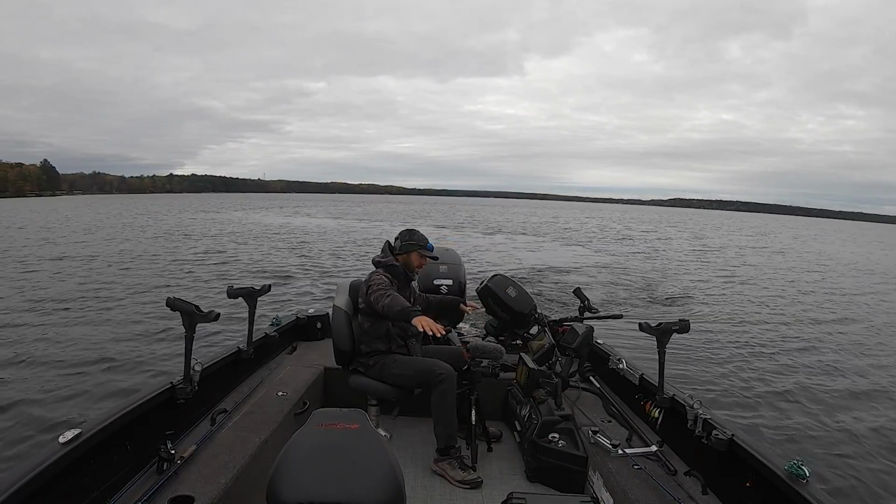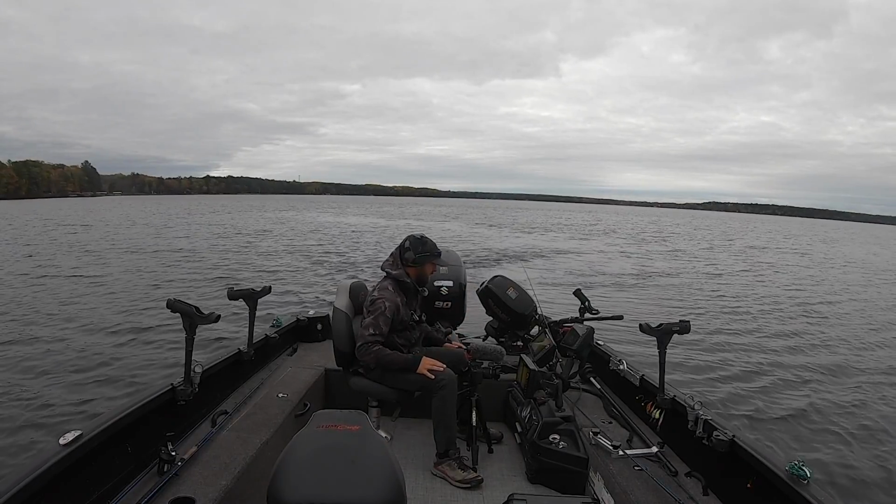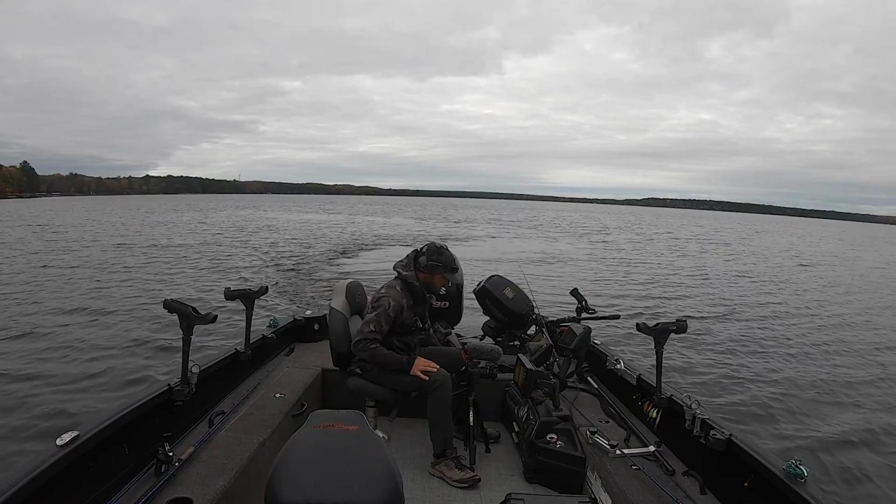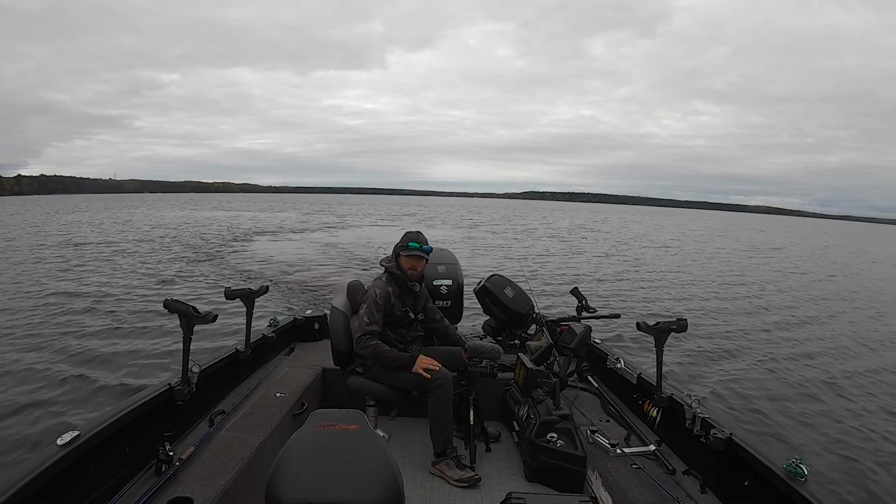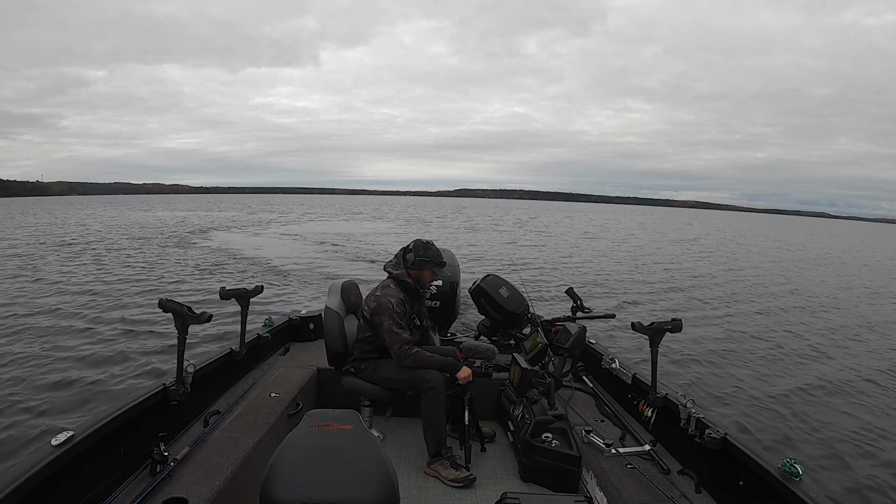You could think of how flat these spots are. These fish in these areas constantly are moving around in and out of these weed edges, shallower to a little bit deeper. Fish in shallow water are generally very affected by weather, where fish in deeper water are generally not quite as much. We'll keep cruising through here.